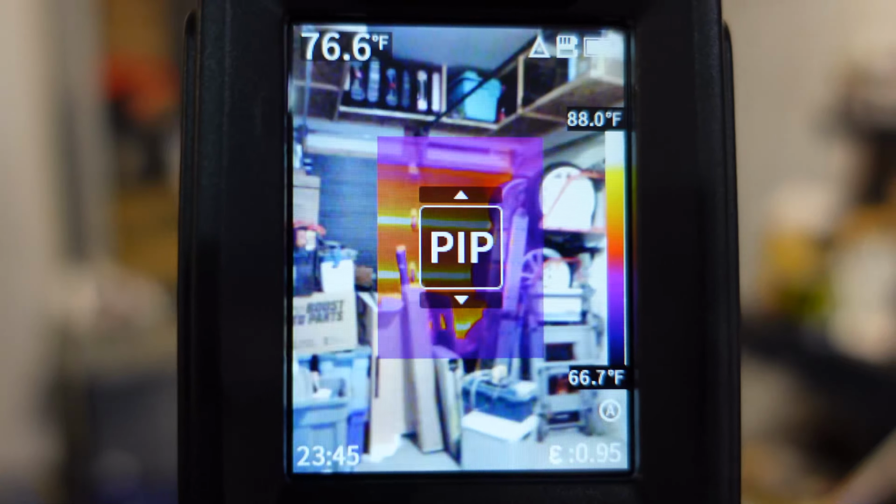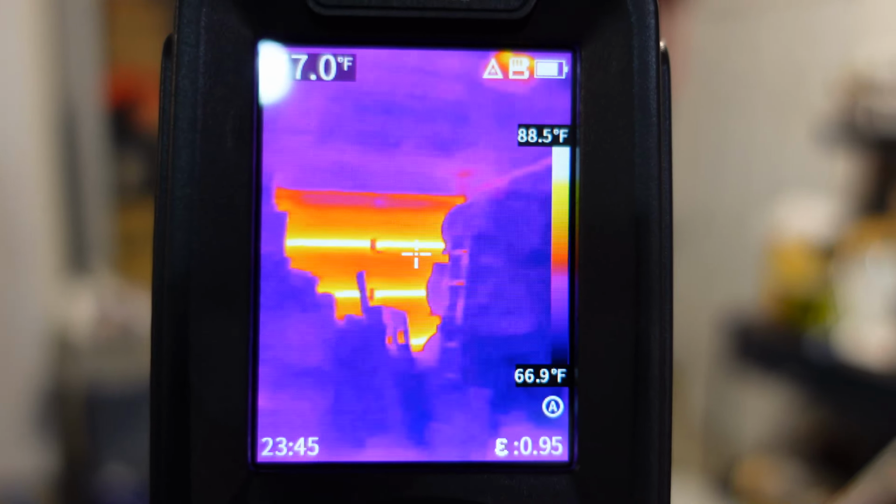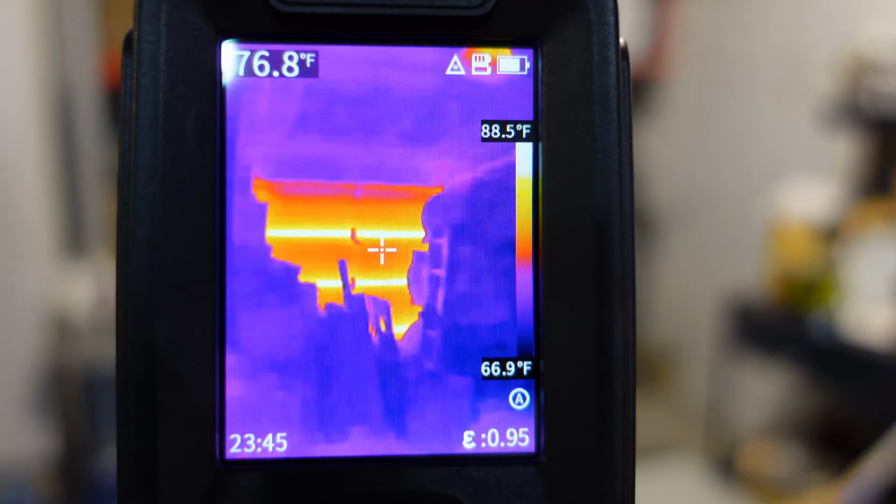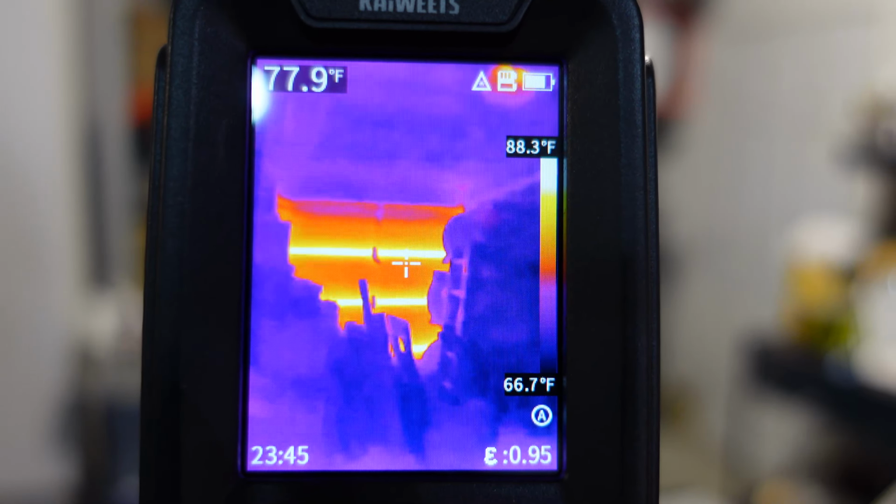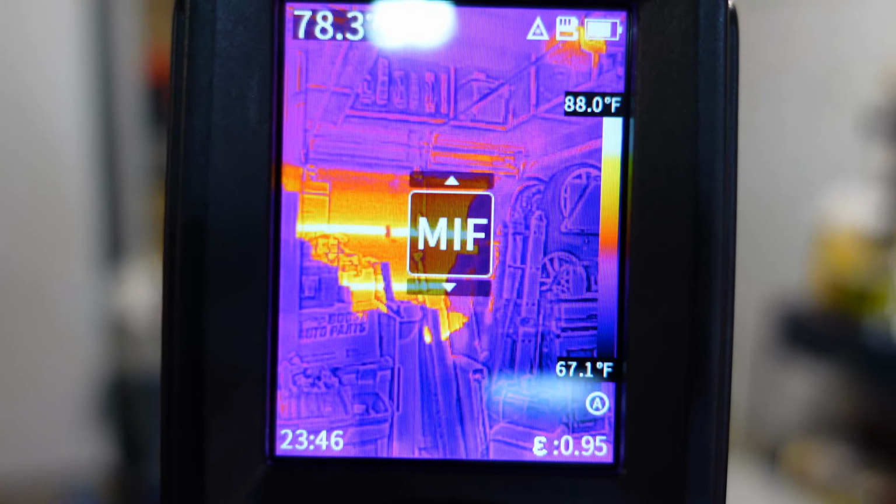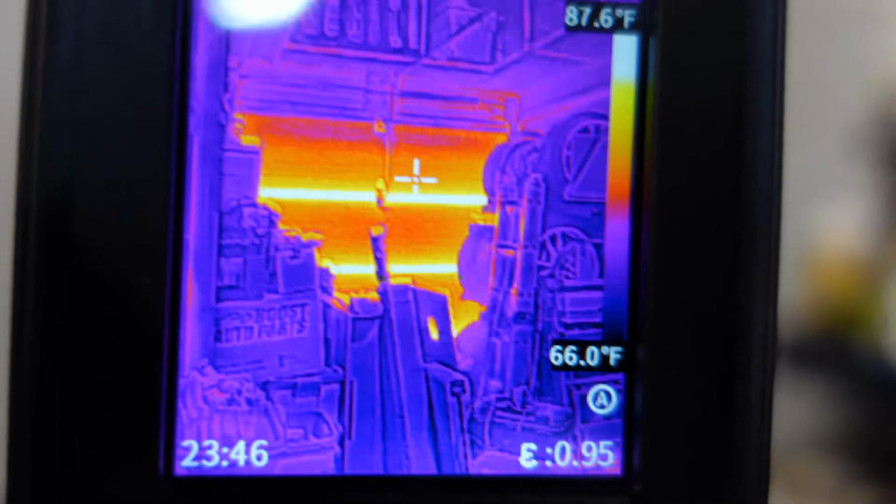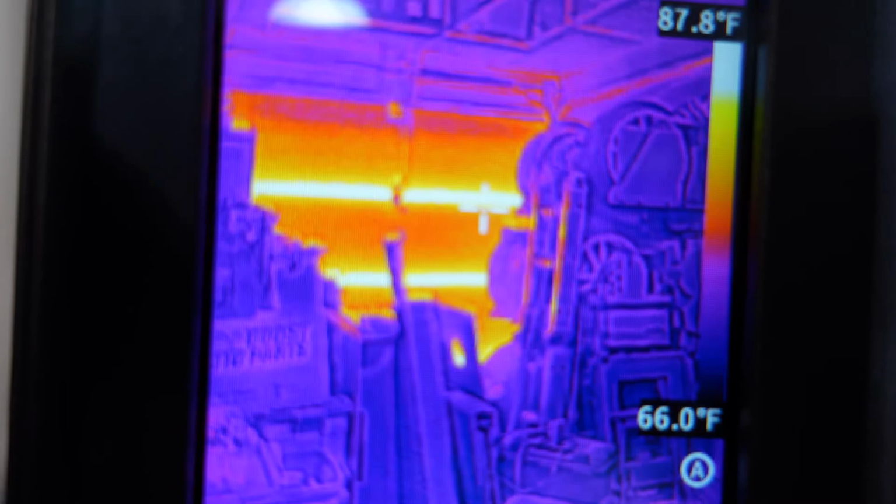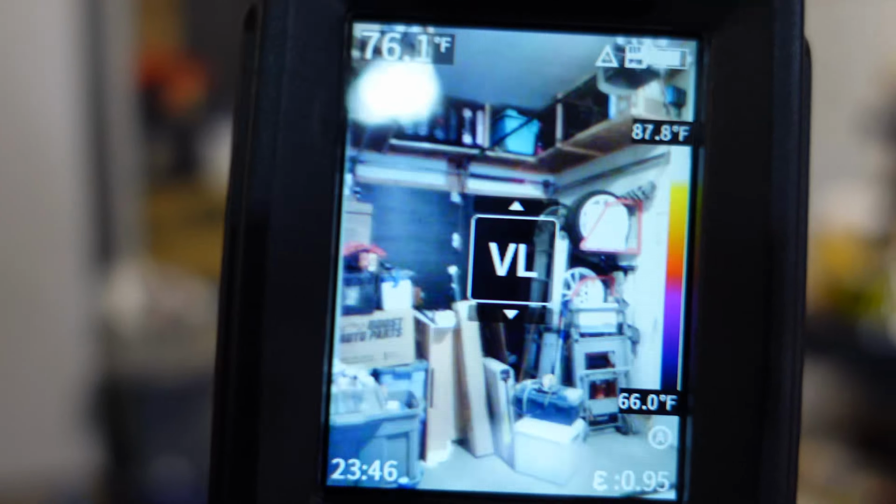Let's switch to infrared only. There we go. You can see the garage door is blooming nice and hot because of the temperature difference from the surrounding area, because the sun is touching it right now. This next one is called multispectral image fusion. What that's doing is combining some of the visible light with the infrared so we can see more detail in the image. And if I push it again, I go back to visible light.